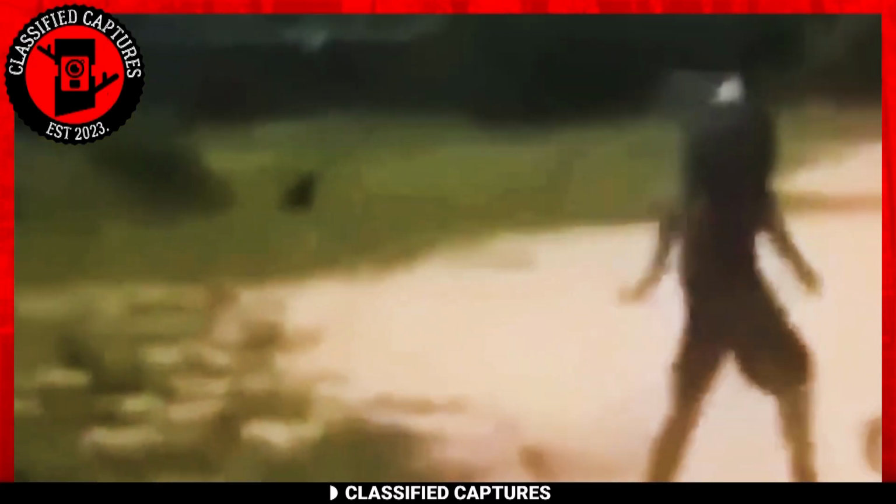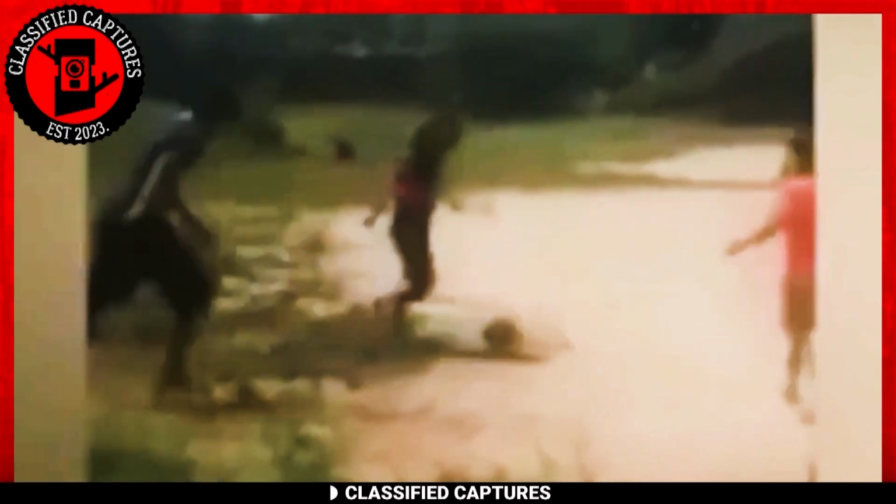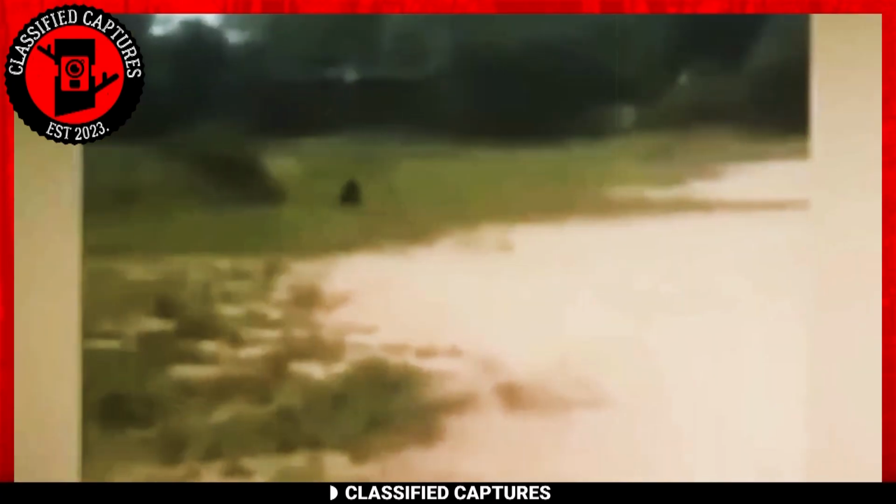Now, when we zoom in on the footage, the question lingers: what in the world could that be? Skeptics have offered their 2 cents, suggesting it might be a hoax, especially because the dog in the video appears strangely unfazed by the creature. After all, dogs tend to be quite vigilant and reactive in such situations. But here lies the enigma. Was this merely a group of kids playing an elaborate prank, or did they unwittingly capture genuine footage of something truly bizarre? Tell us what you think.